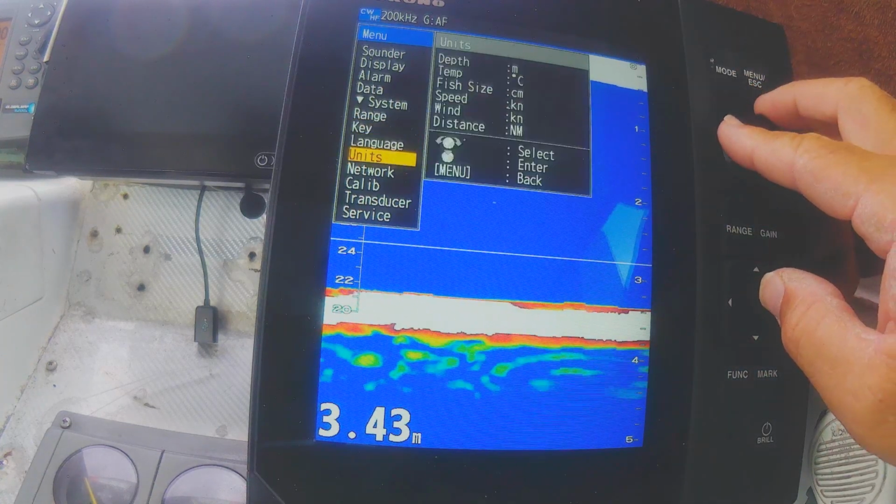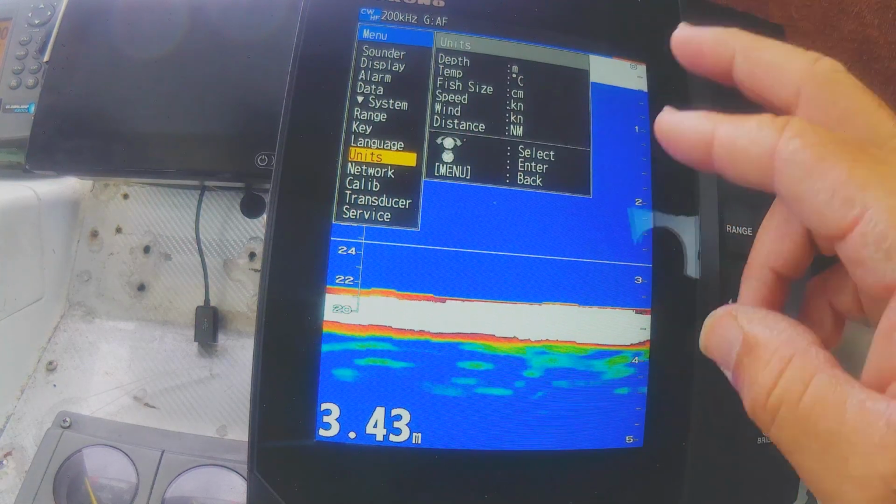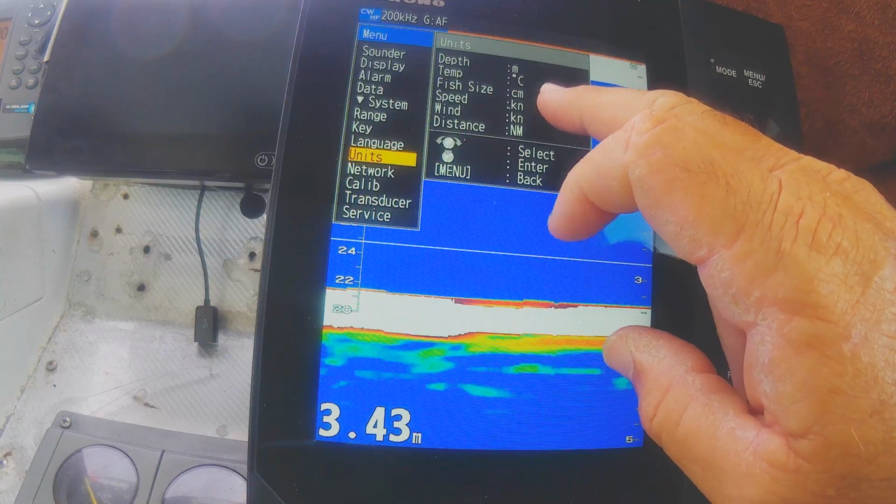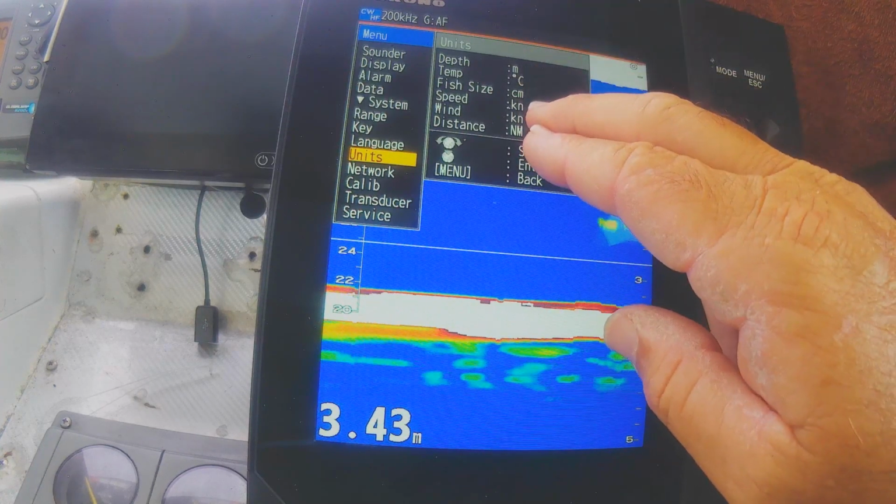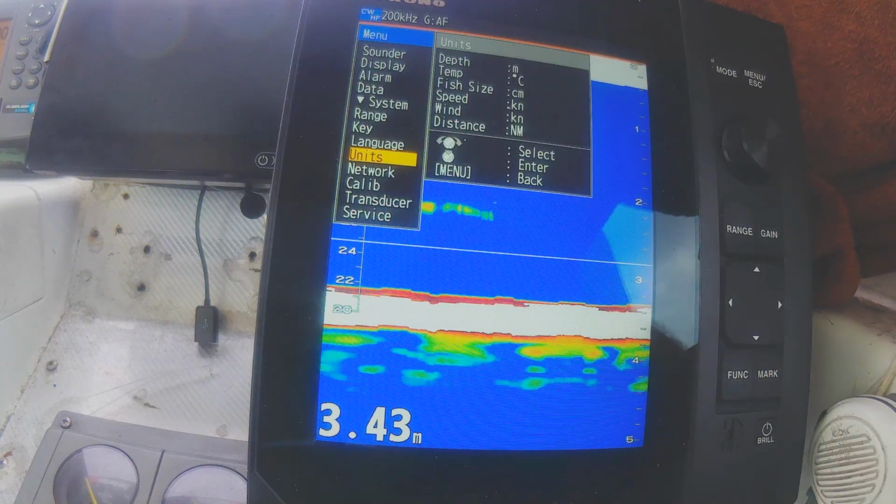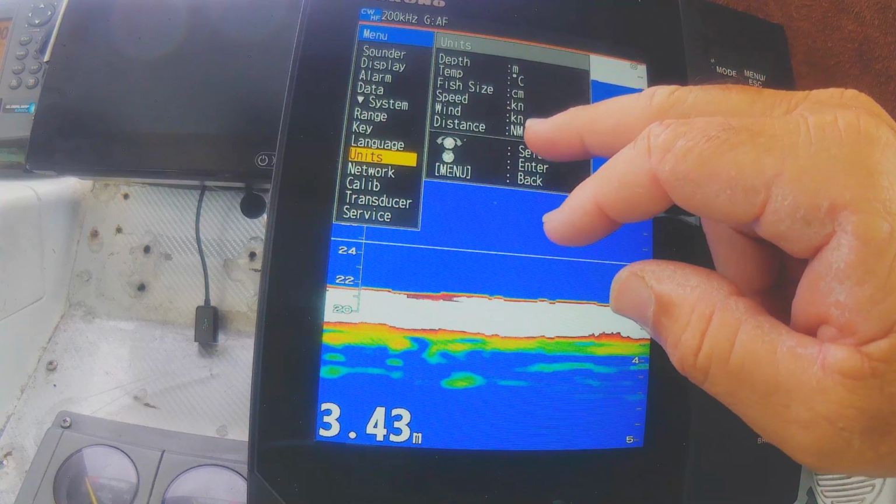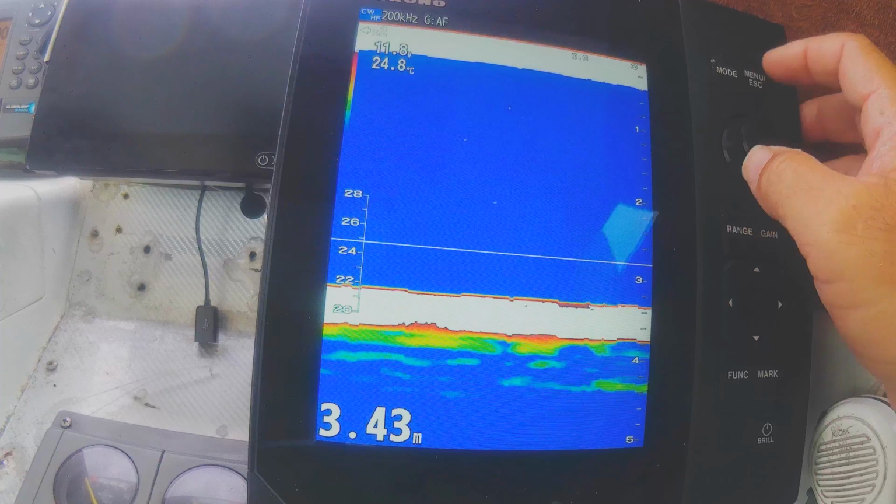Language is English. Units, so I run in meters, some people run in fathoms or feet, whatever. I'm Celsius because we run the metric system here in Australia, but you might be Fahrenheit, whatever. Fish size, well that's if you're doing the fish size thing, and I guess you can make that centimeters or meters. And then if you had all NMEA 2000 stuff feeding in, we obviously got all this other information here. So we hit escape.